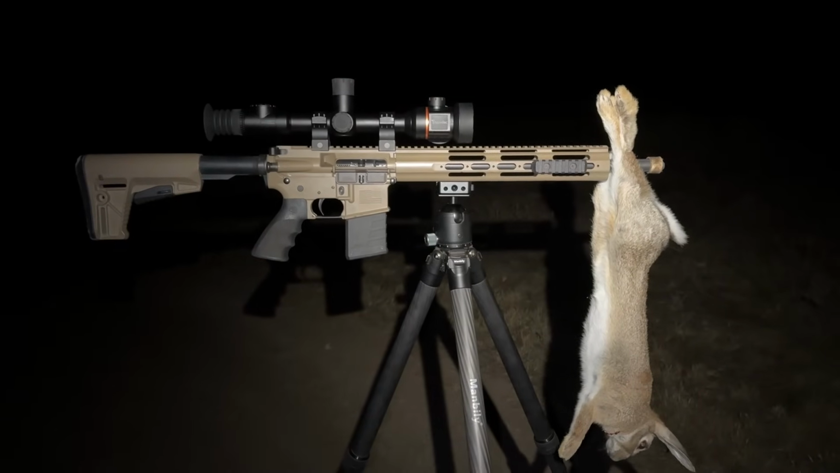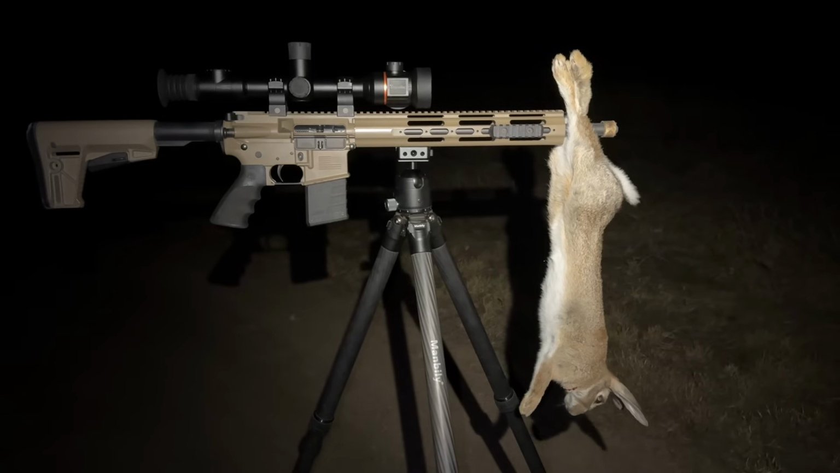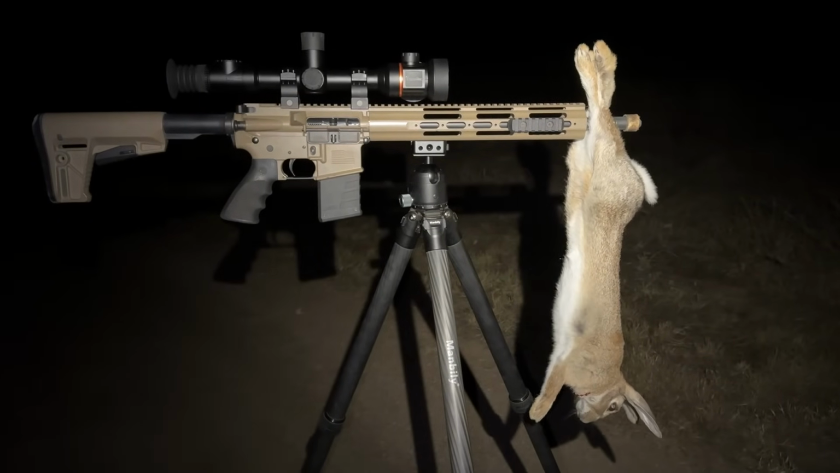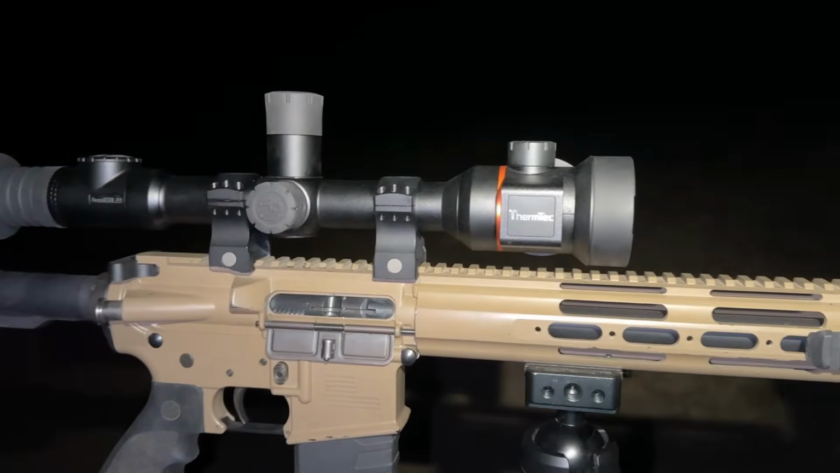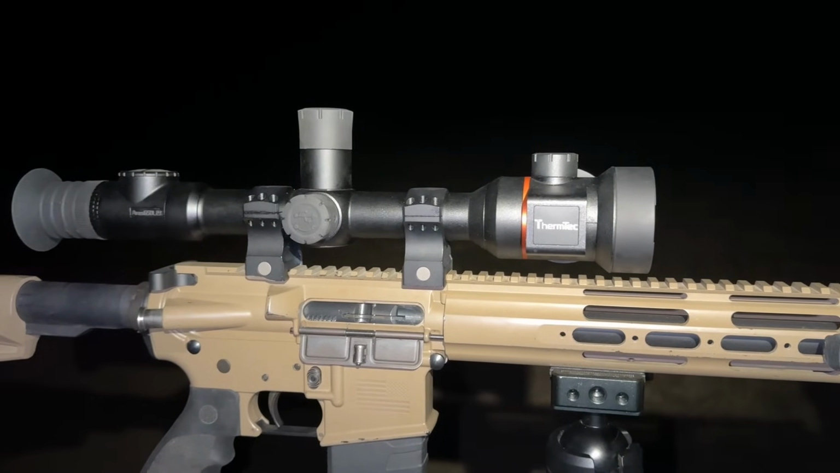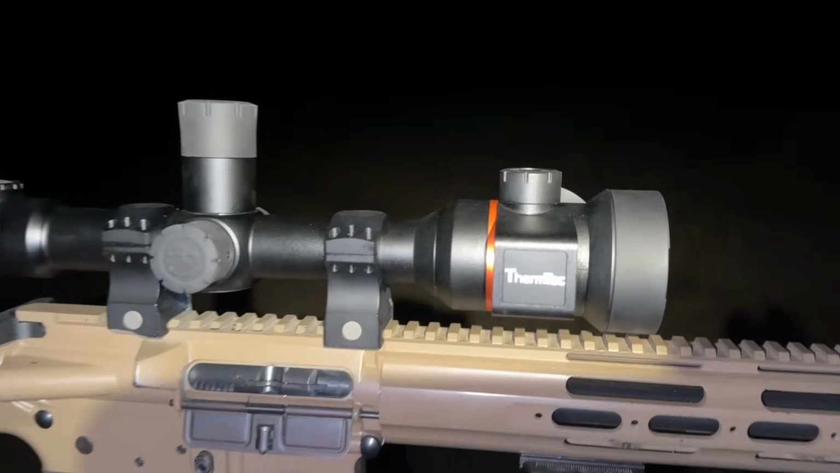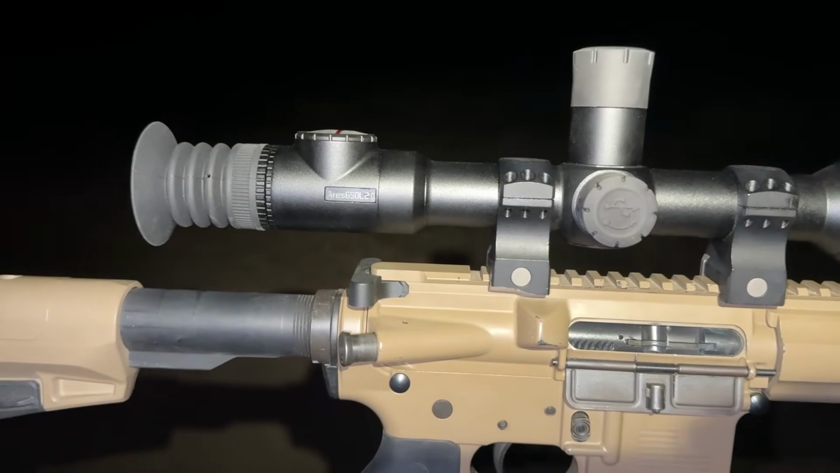For close-up work, as you saw in some of the footage, they run out of frame, and it's really hard to keep them in frame up close, but out at a distance it's no trouble. So quite a nice scope to use other than that.